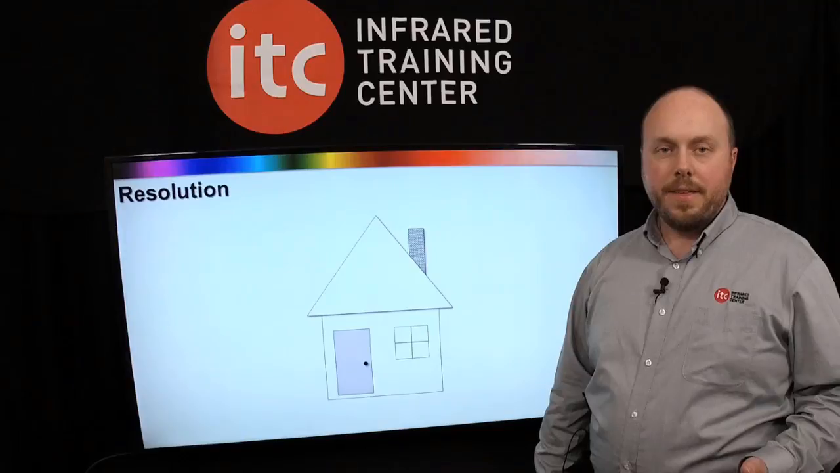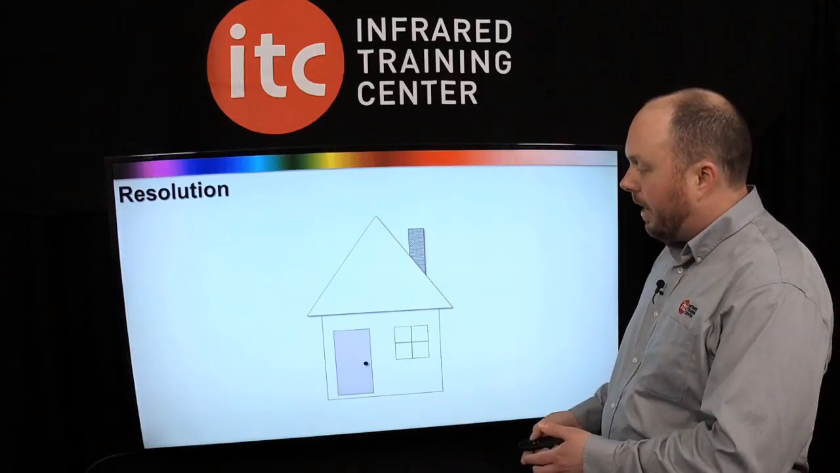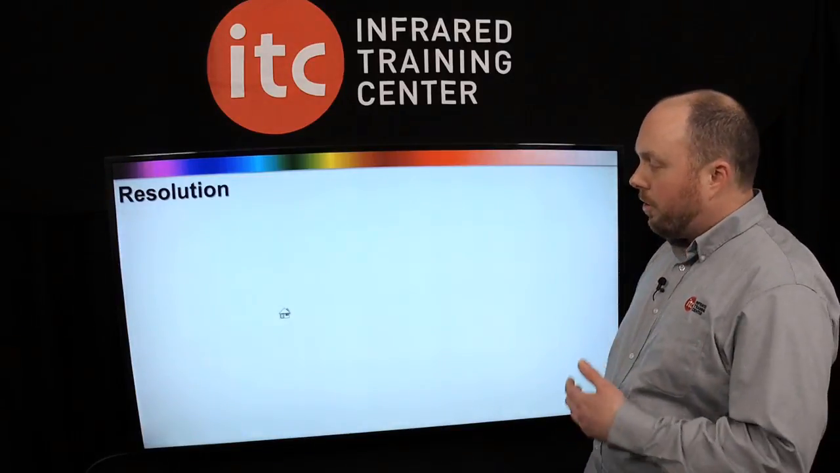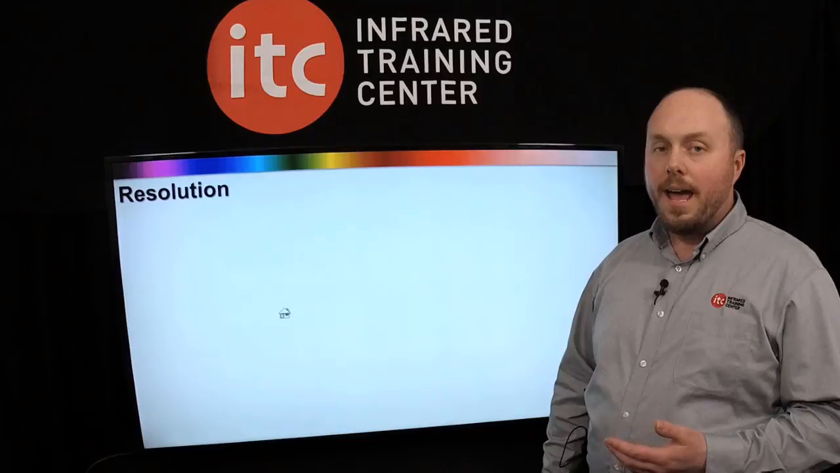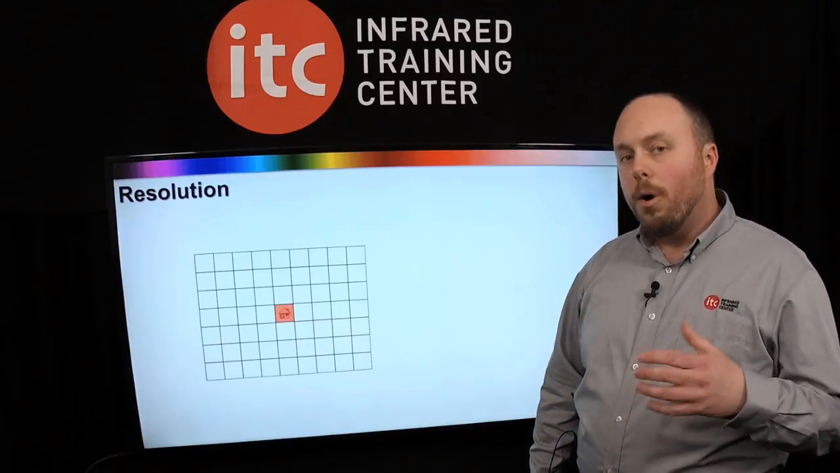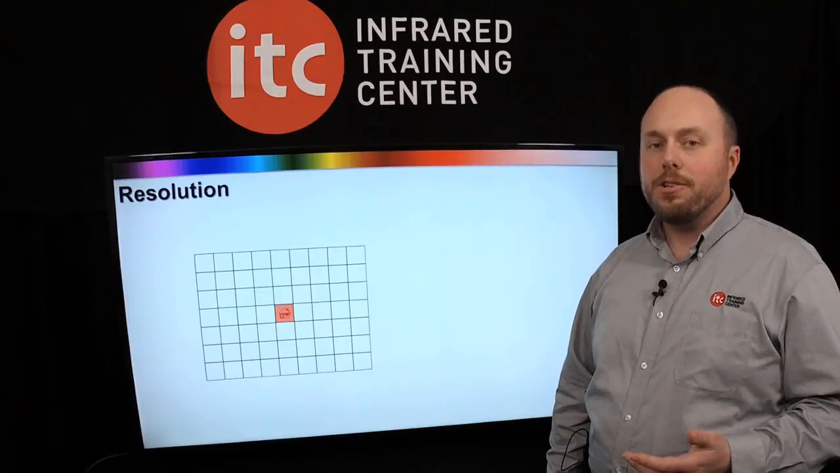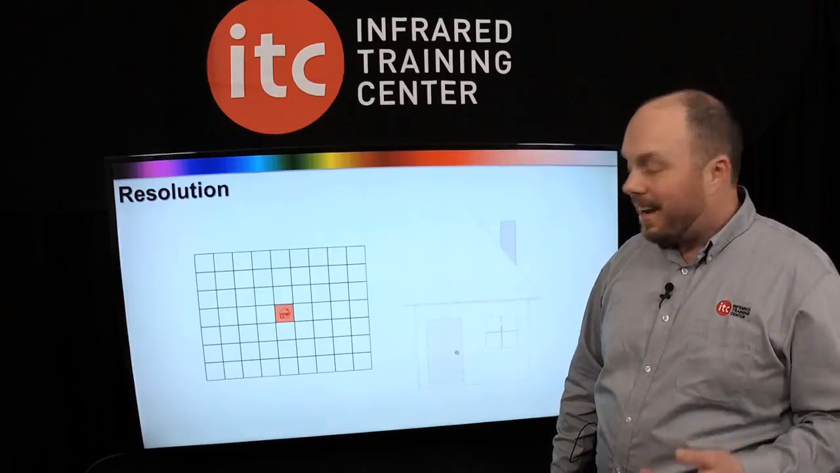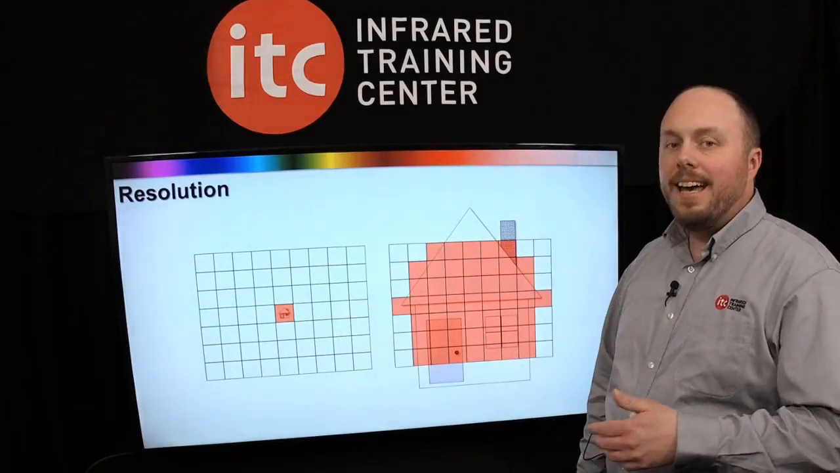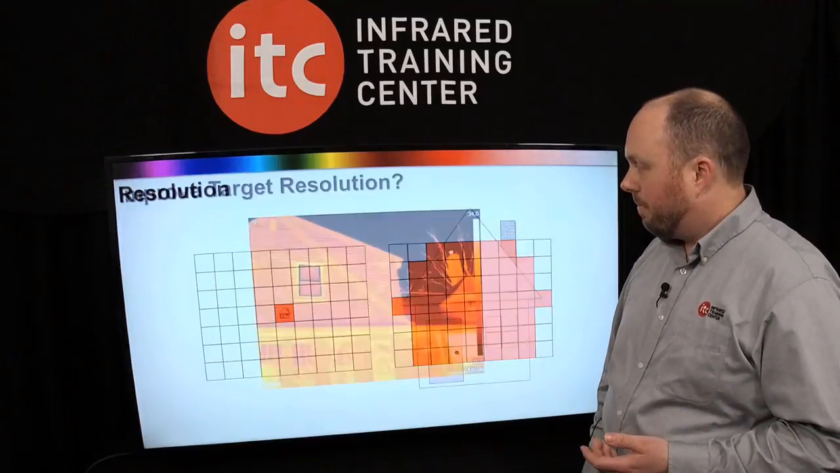Another way to illustrate this is to imagine you're imaging a house. But instead of standing on the front lawn, pretend that house is down the street, at the end of the block. If you took your 9 by 7 focal plane array and tried to get a thermal image of that house, you're not going to get a lot of detail. Maybe 1 pixel might detect that house. It'll be a hot dot in the image. To get more resolution, you've got to get closer. By getting closer, you put more pixels on the target and you capture more detail. That's the essence of resolution.